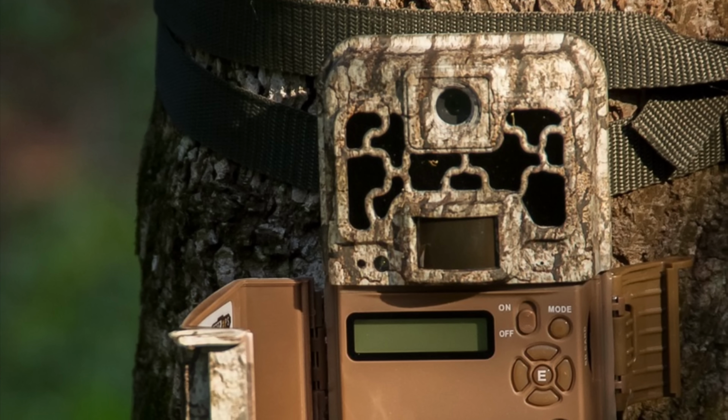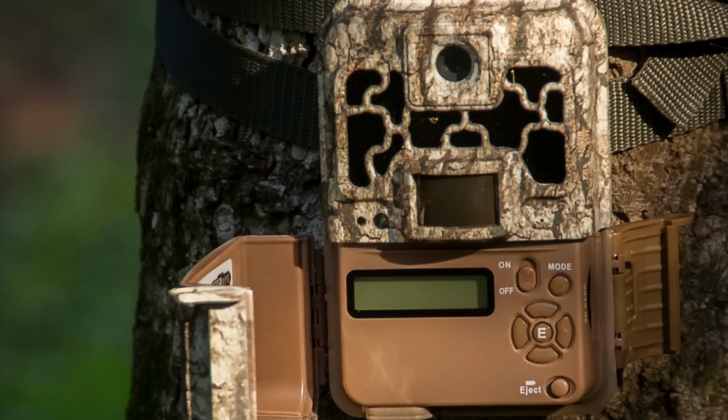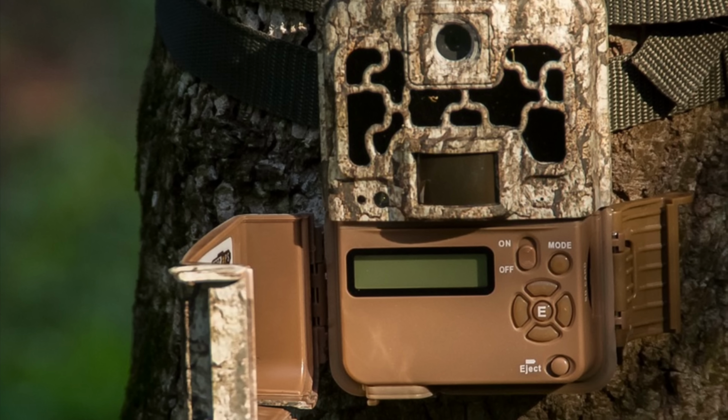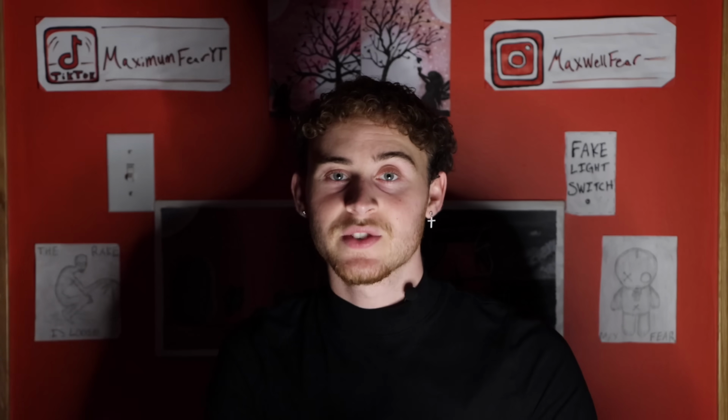Obviously, mountain lions and other wild animals do not know what cameras are, so it's fascinating for them to see these foreign devices in their habitats. And this is a great example of the old saying, curiosity killed the cat. But luckily, a trail camera is not a harmful device at all, so the cat lives on this time.